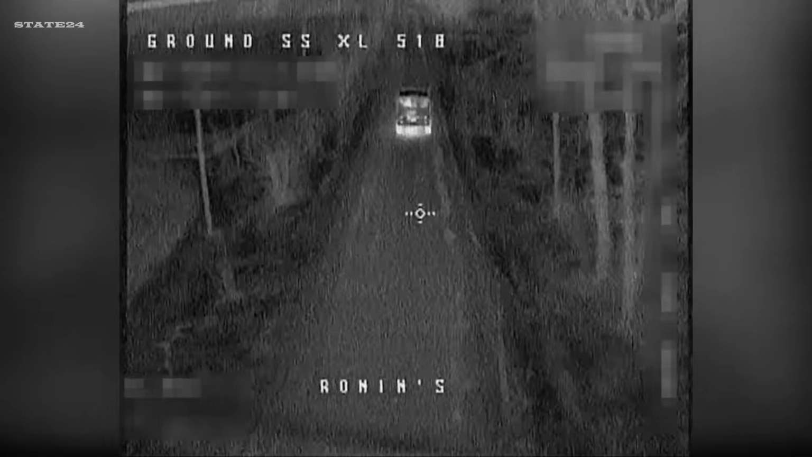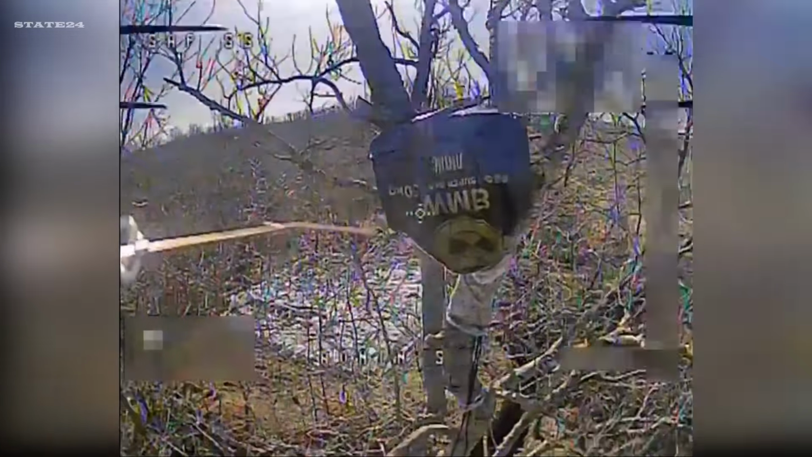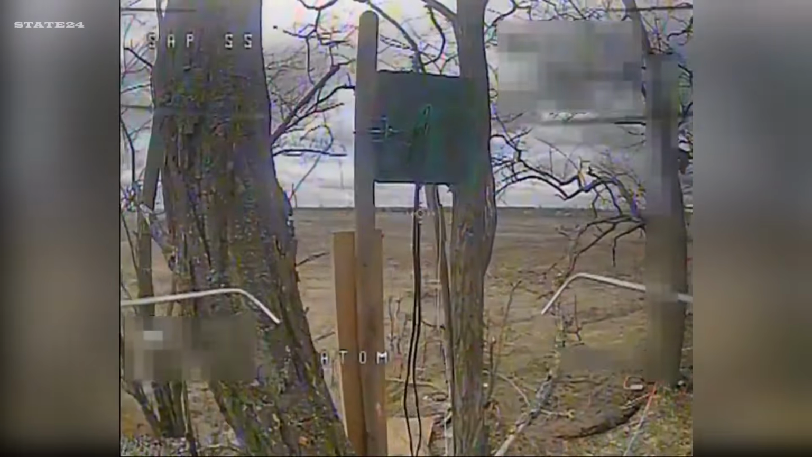1 unit, 650 targets in 30 days. What you're watching isn't a single operation. This is an entire month of warfare, condensed into 1 reel. The Ronin unit, attached to Ukraine's 65th Separate Mechanized Brigade, all of March. No pause, no let-up. They went after communications first, radar systems, antennas, electronic warfare units. Over 160 targets. Russian forces left operating blind.